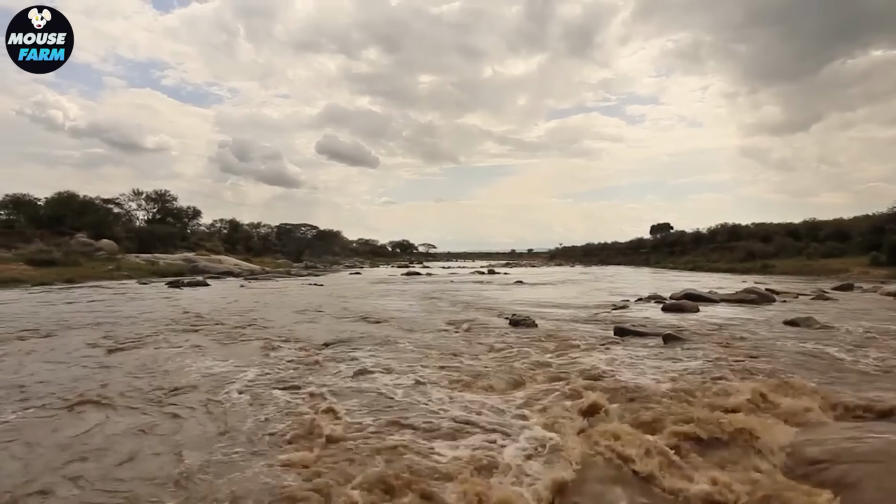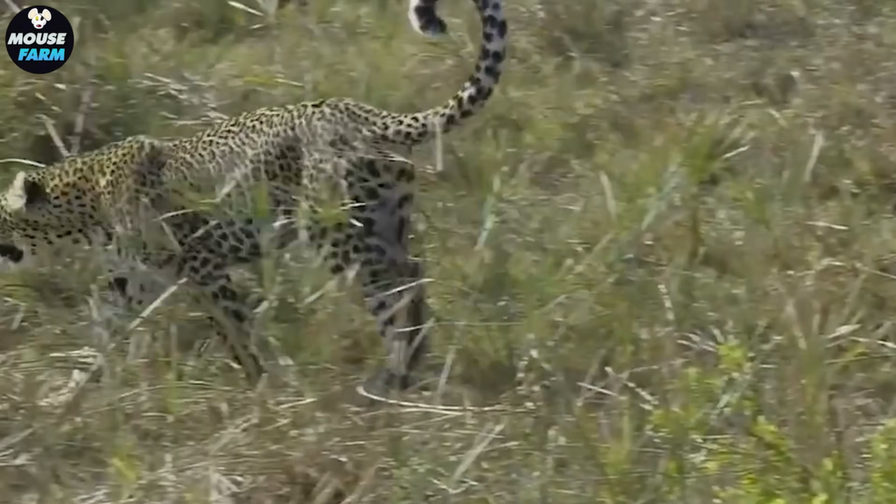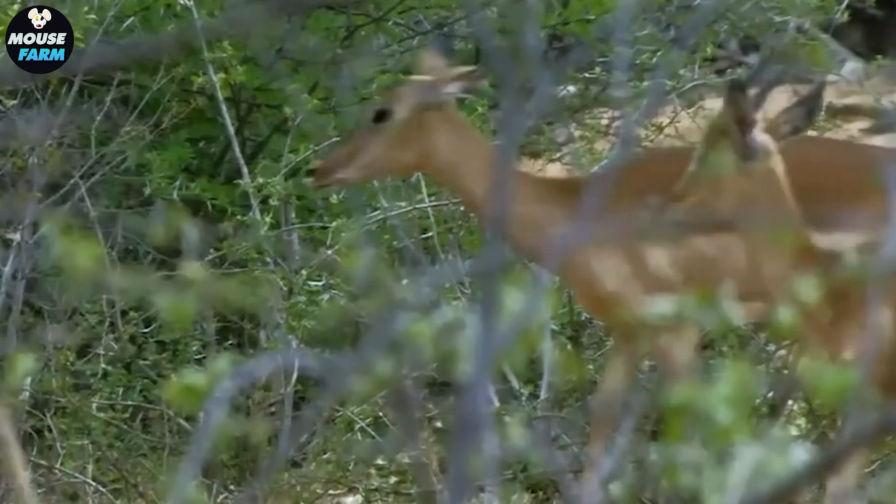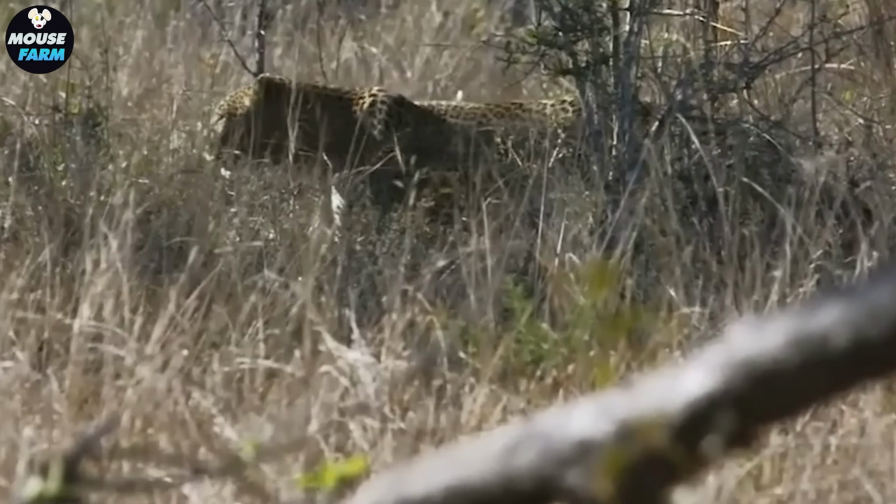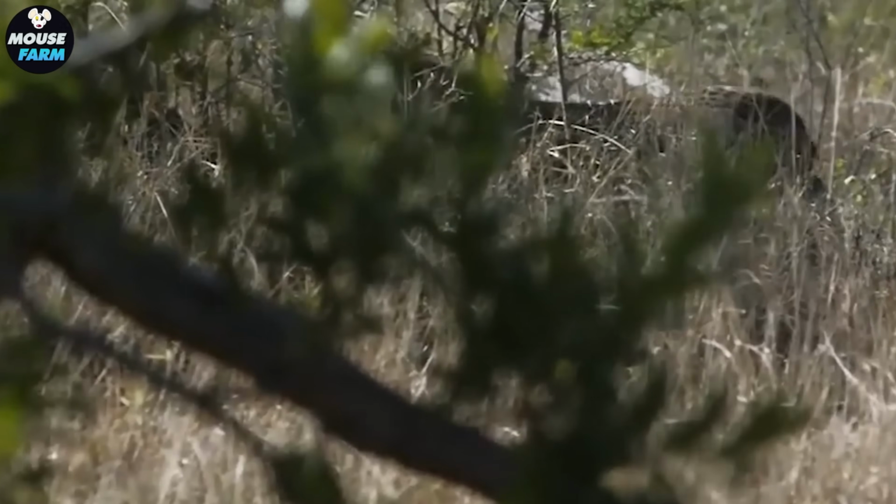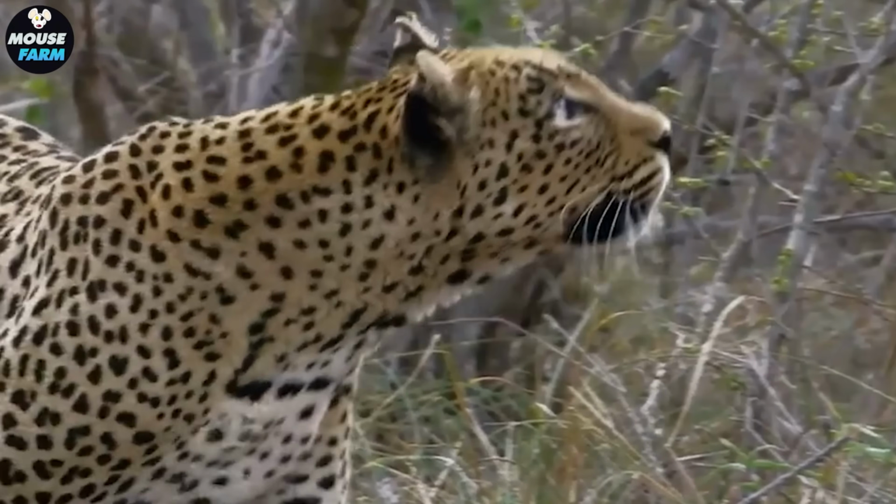When the rains came, the leopard would move to higher ground, using the thick foliage as cover to ambush its prey. This ever-changing landscape made hunting Hannibal a true test of patience and skill.